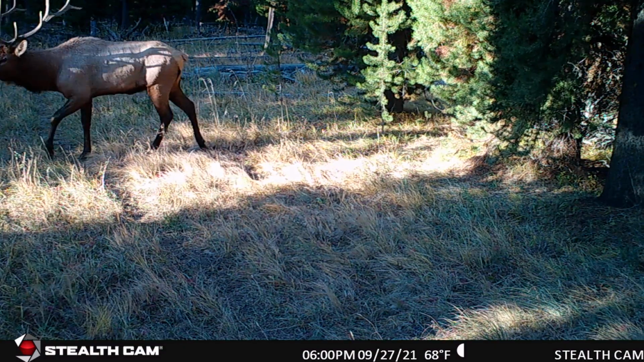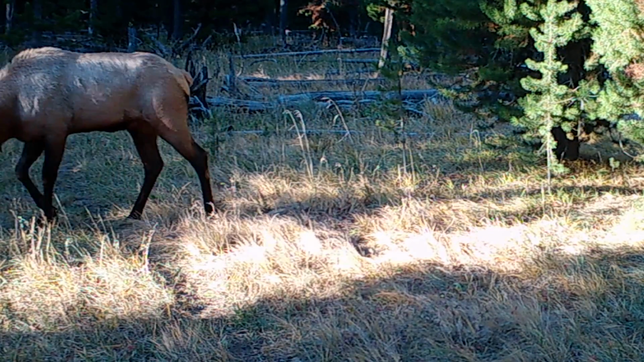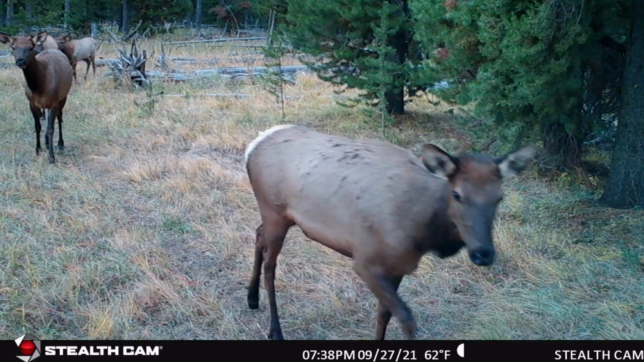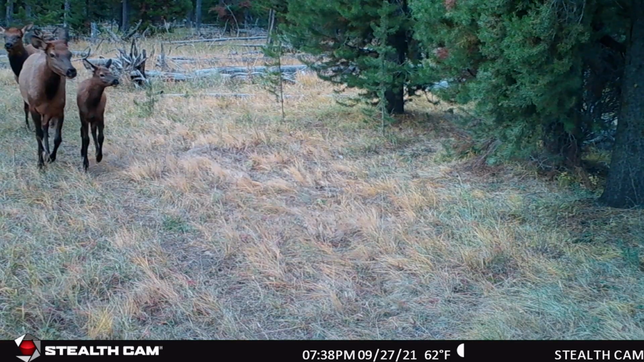We have another nice bull come through. I'm pretty sure this is a different bull than the first bull we saw, but just real cool light on him, coming through, sniffing, doing his thing. A few hours later, there's some cows coming through with their calves. Super cool footage, real close, walking on that trail.